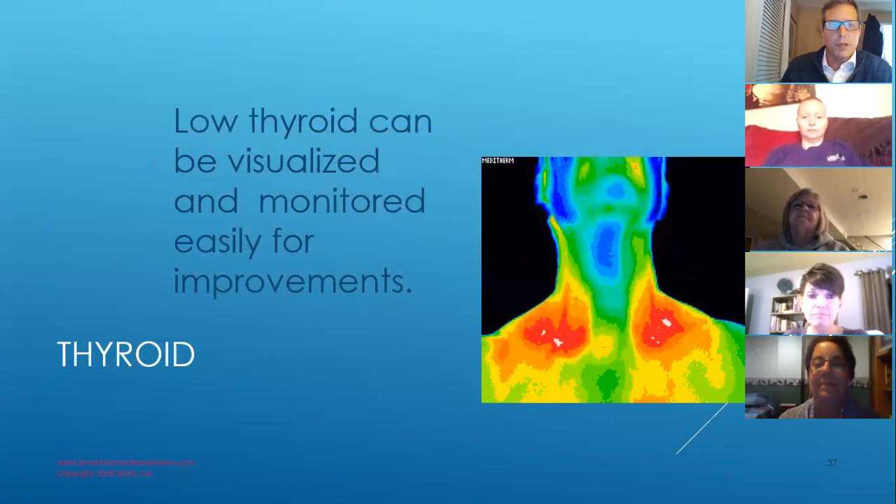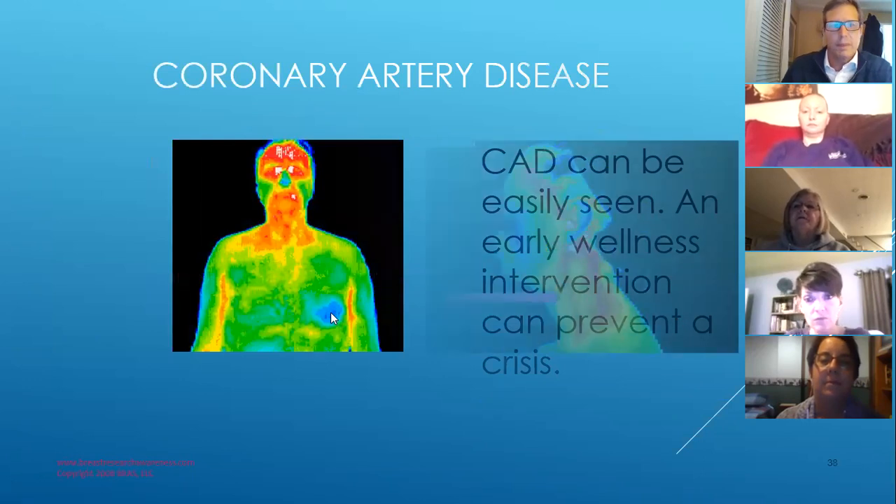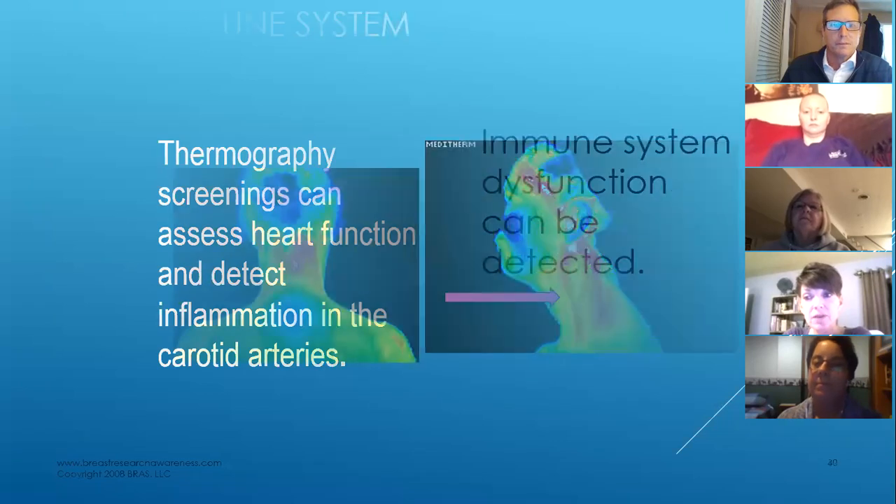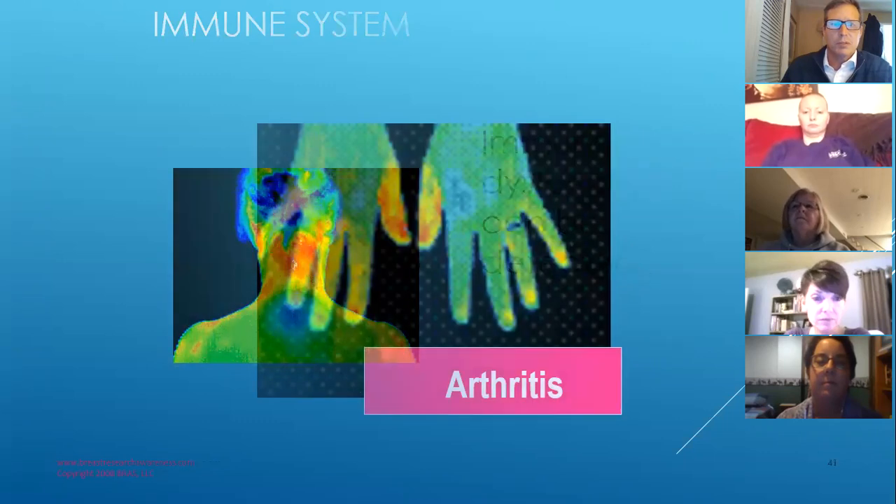Low thyroid can be visualized. That blue over the heart area here, showing coronary artery disease. We actually had one of our clients in Evansville who, kind of at the last minute, decided to do the upper body. It showed inflammation in the carotid artery. She had it checked with ultrasound, and there was a 90% blockage. So she credits that thermogram with saving her life. That blue over T2, immune system dysfunction,